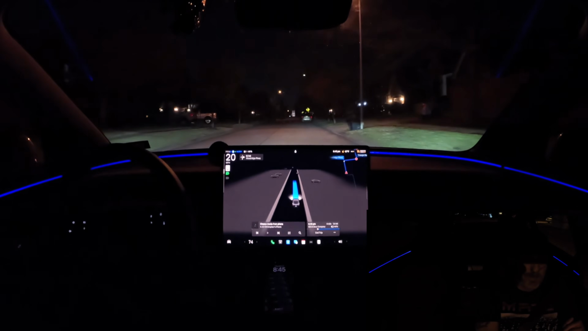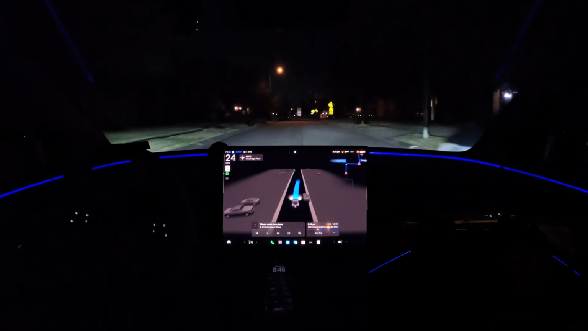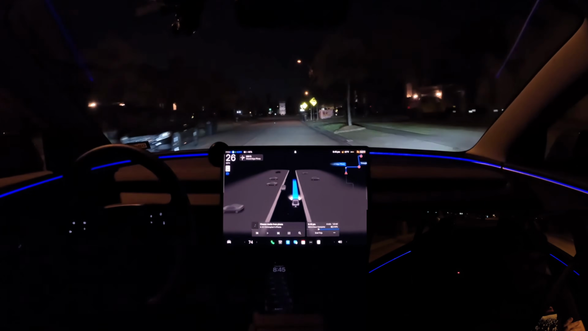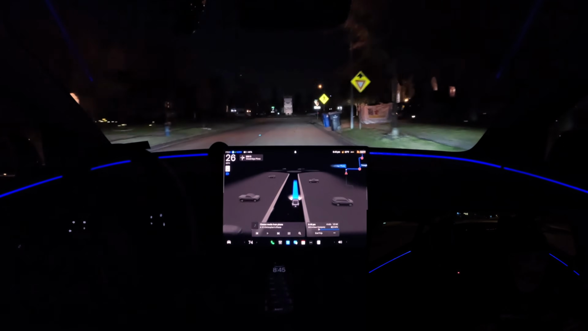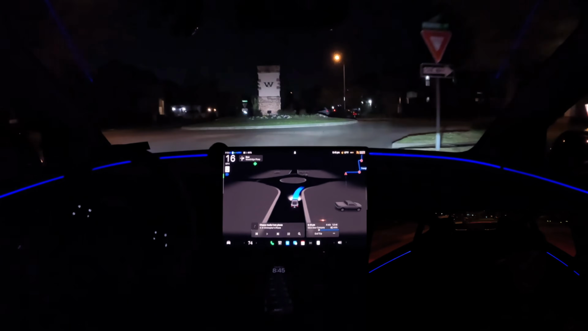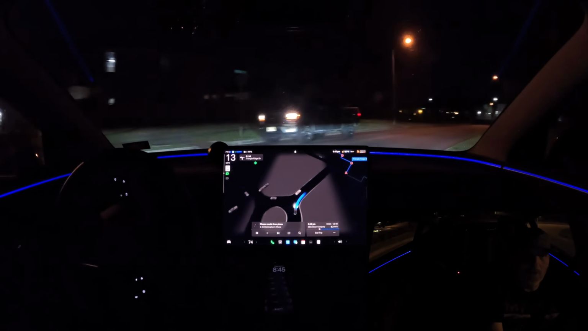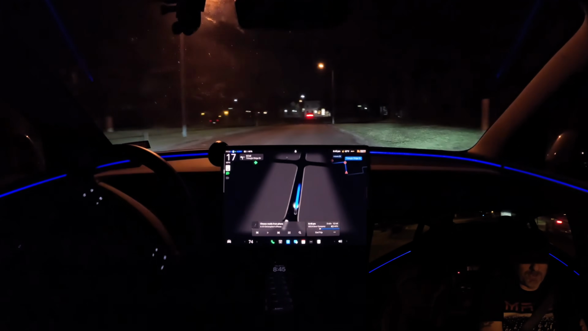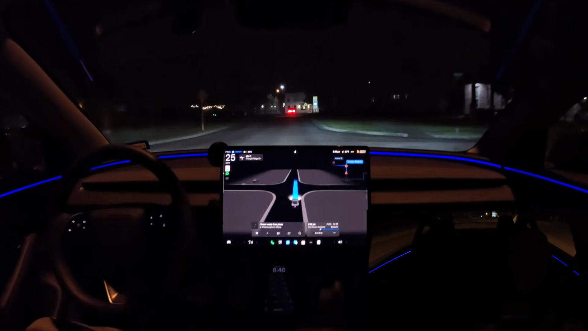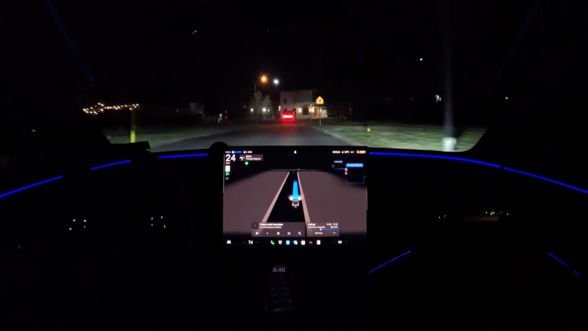Good job. Got a traffic circle roundabout coming up here in about 100 feet. I should say 100 yards. Does not appear to be any other vehicles in the traffic circle, so it should be pretty easy. And it is. Make a right turn out of the traffic circle. Slow down just a bit as that truck was coming in, but nothing too much.